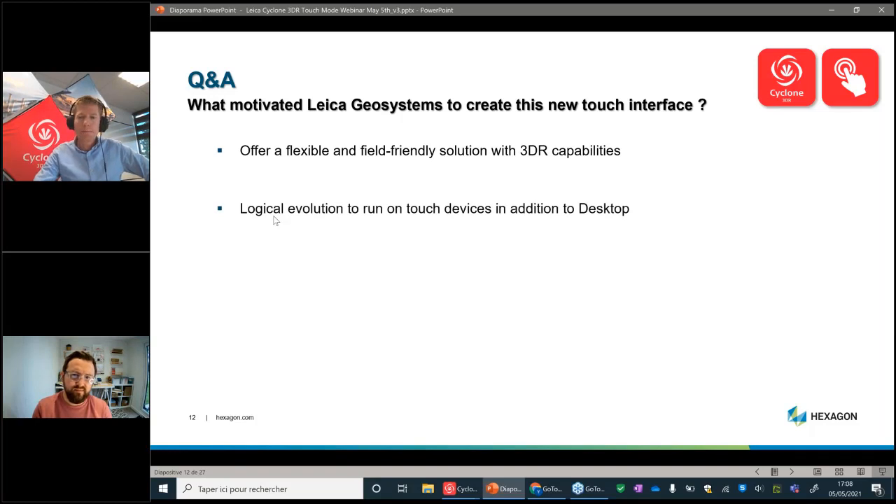And I would say as well that this is a logical evolution. More and more people use smartphones and touch devices. So this is really in addition to the desktop application. It makes lots of sense for us not only to migrate, but to enlarge our scope with this touch application.